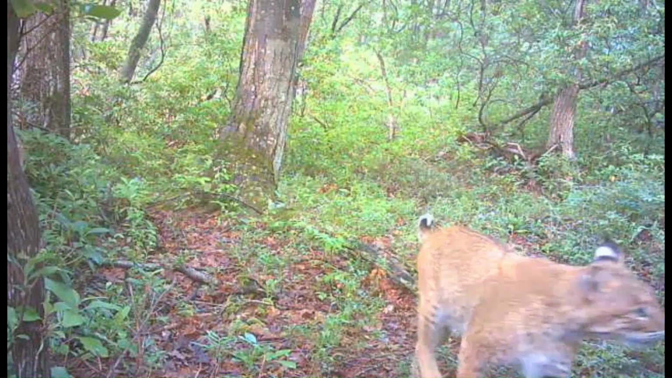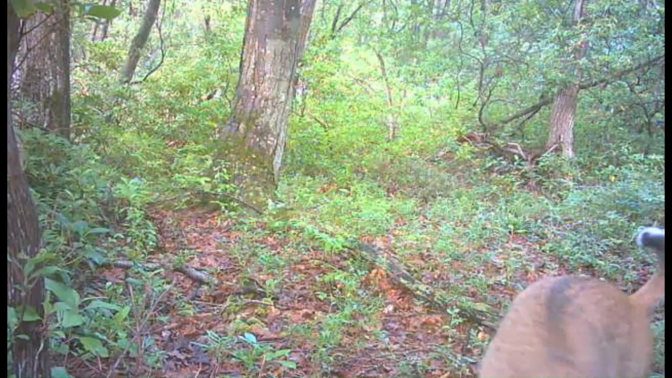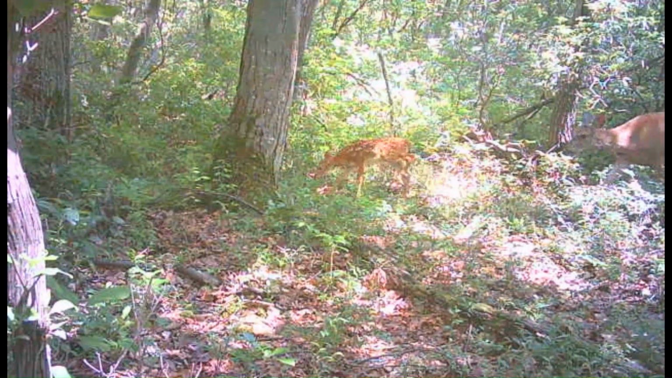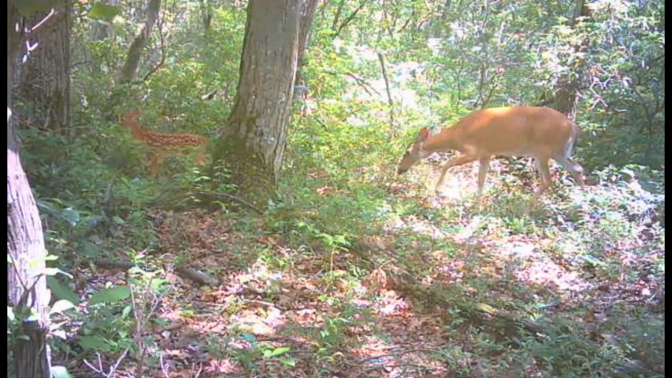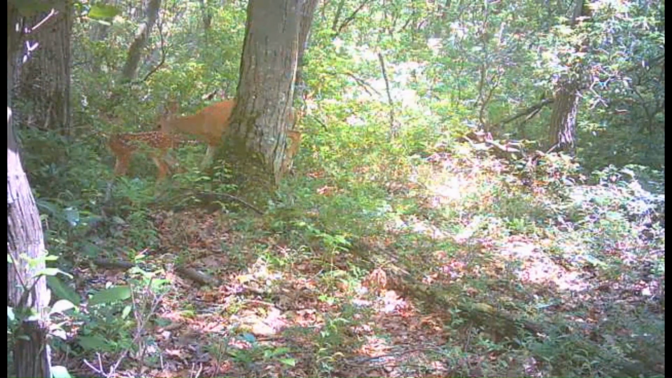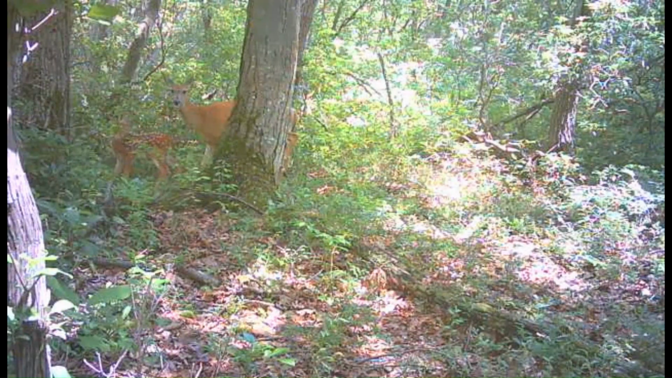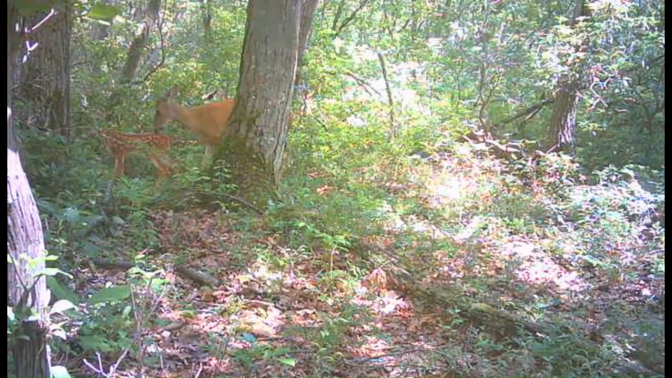Bobcat wandering through here in the daylight. Nice look at him or her. Another chipmunk in there running around. And a fawn, mother fawn on it. And you can really see in the fawns back here the two different sizes. One's a little later on here. It gets to be some that's a little older than this one.